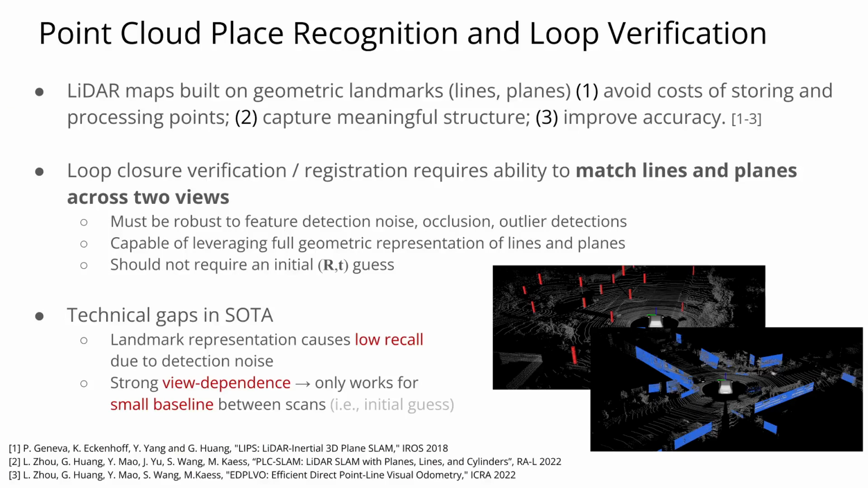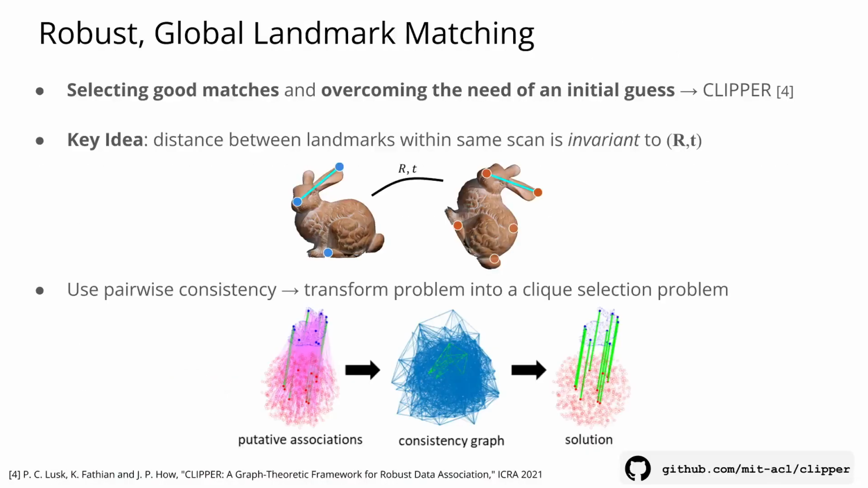While there are some other works in this area, they face challenges and limitations due to the heuristic representation they use. In particular, existing works in matching lines and planes often exhibit sensitivity to noise and are not view invariant. Our approach leverages our previous work on graph-theoretic global data association.